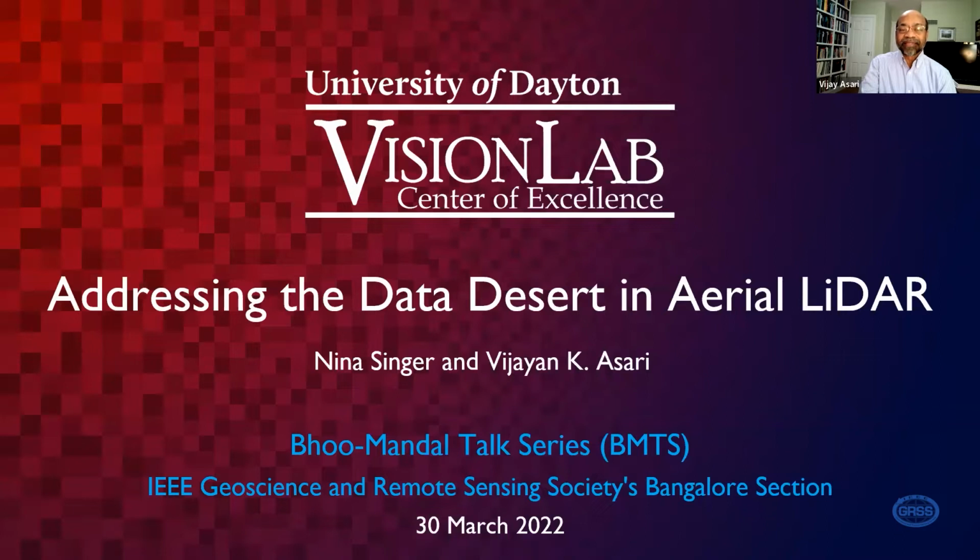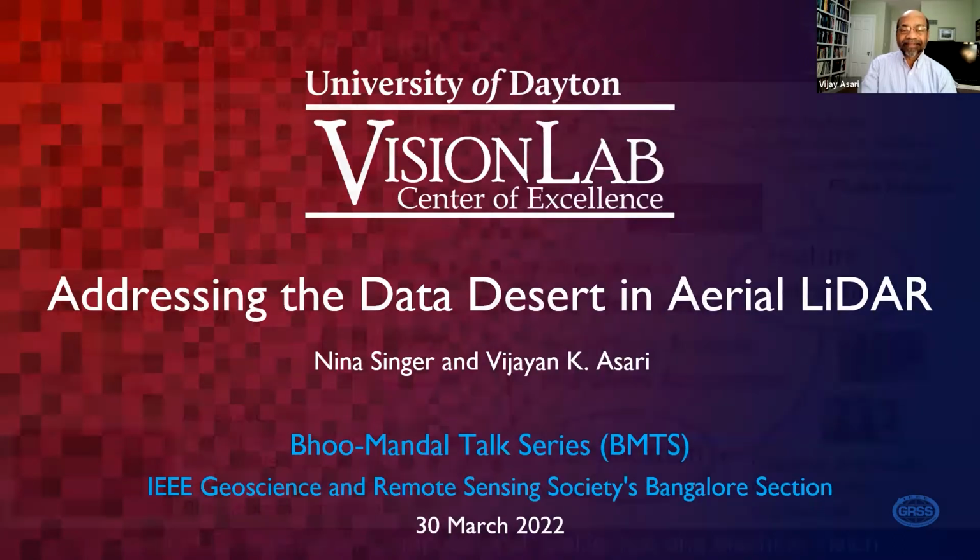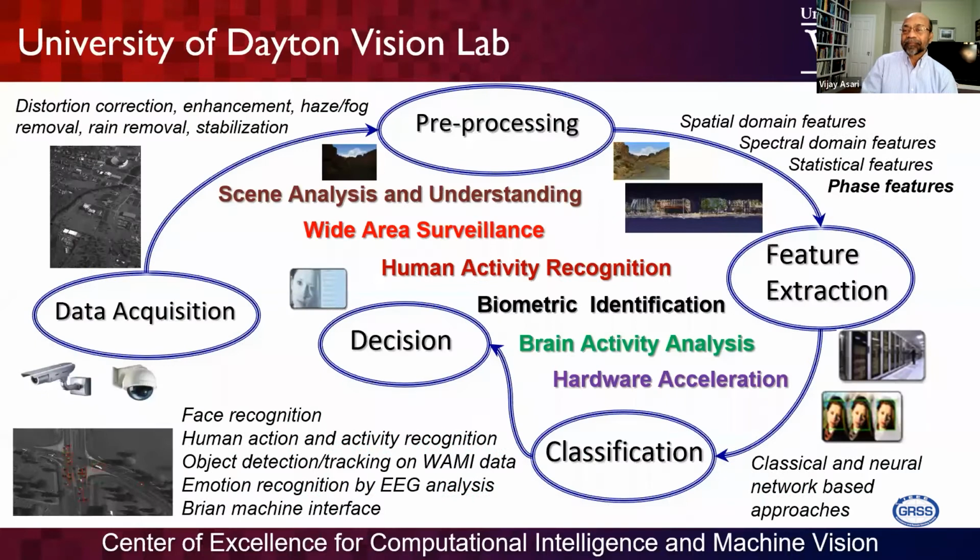The University of Dayton Vision Lab is a center of excellence. Actually, the activities are pretty much the same as what all of us do, basically the data exploitation strategies from data acquisition to decision making. But in our group, the main motivation is basically to exploit the data. That is the central part of the processing pipeline.